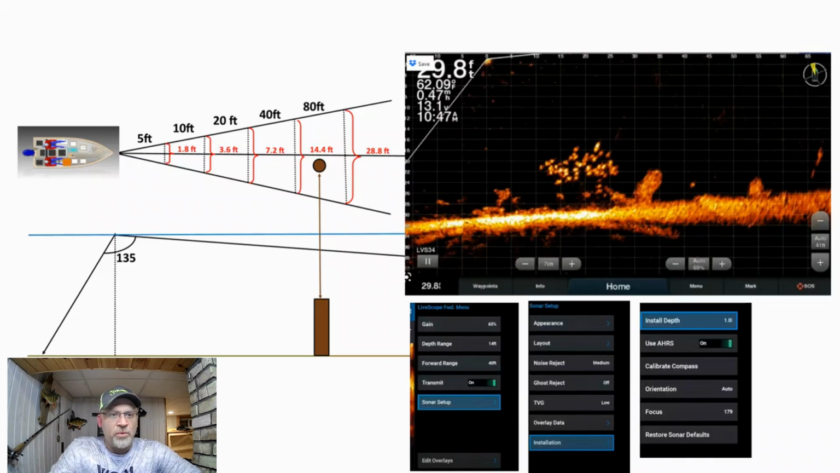But knowing that these widths and these distances out are occurring will help you understand that you might not be in the center of your beam, and your lure might be dropping off in a weaker signal area. As you get to the edges of this, it gets weaker. As you get to the center of it, it's obviously stronger. And the further away from the boat you are, the wider it is. So if you see a school of fish as you're scanning around out there 80, 100 feet, the area that those fish are in can be 30 feet wide. And if they're schooling, it's not as big of a deal as it is when you're going after isolated fish.